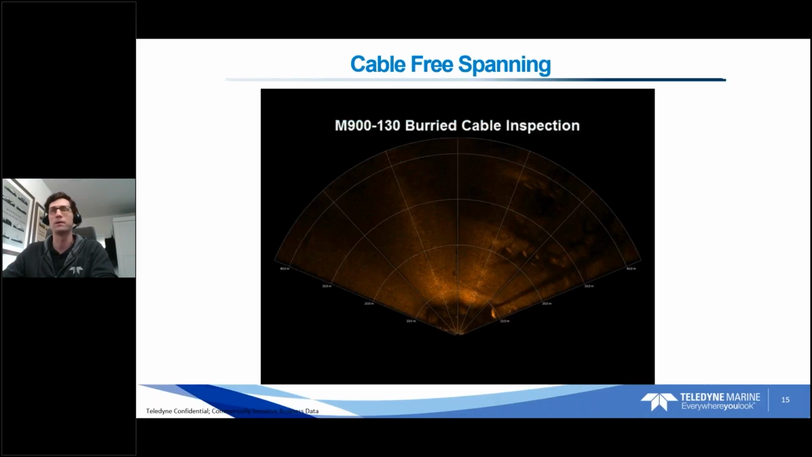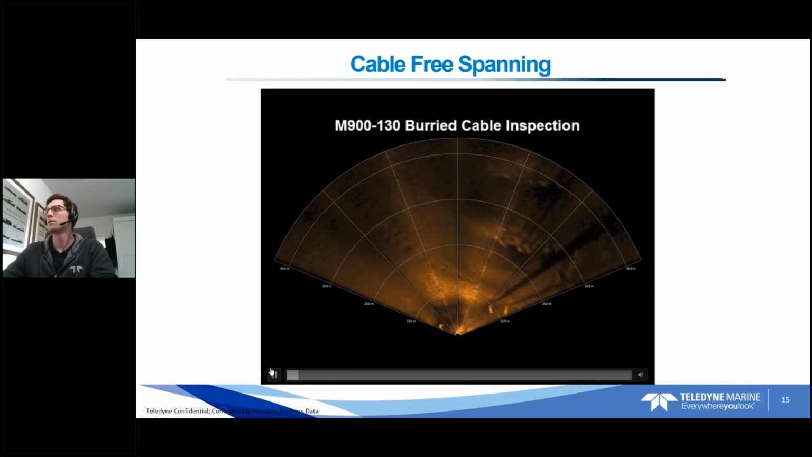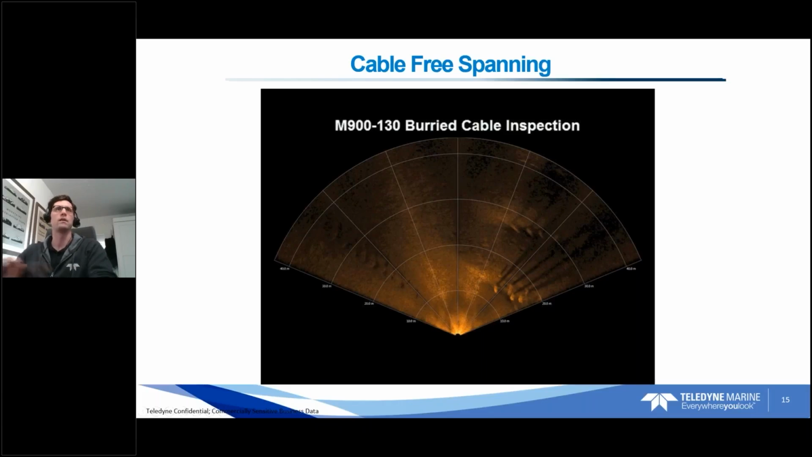Another 900 kilohertz system here. This is just looking for a buried cable. So let's play this, have a few comments. Oops, sorry. So the first thing I want to point out actually is here on the right, because it is a 2D system, we're only getting 2 dimensions, of course, so we don't really get that Z, that height dimension. So here we actually see these shadows.